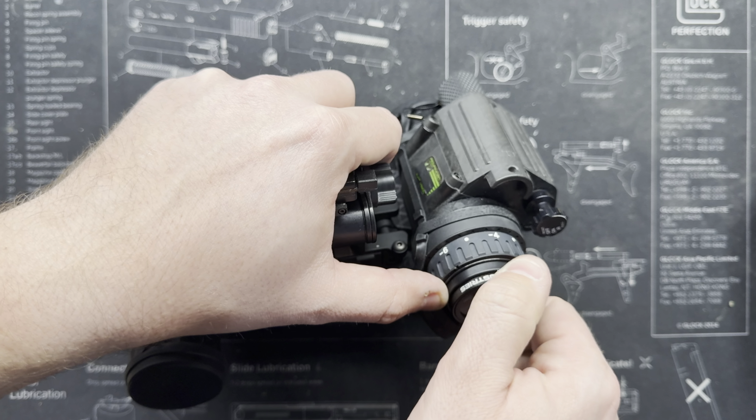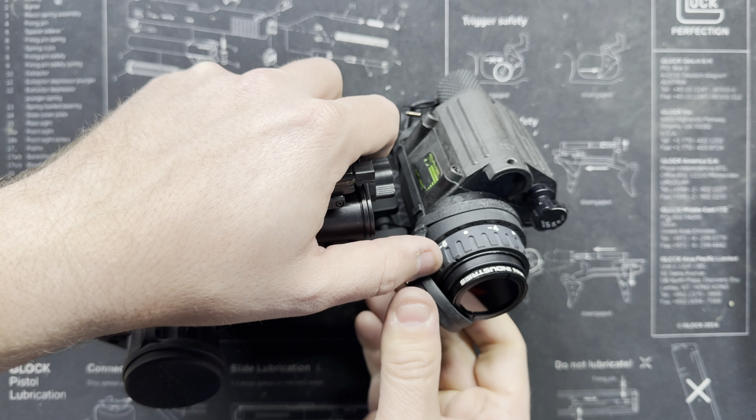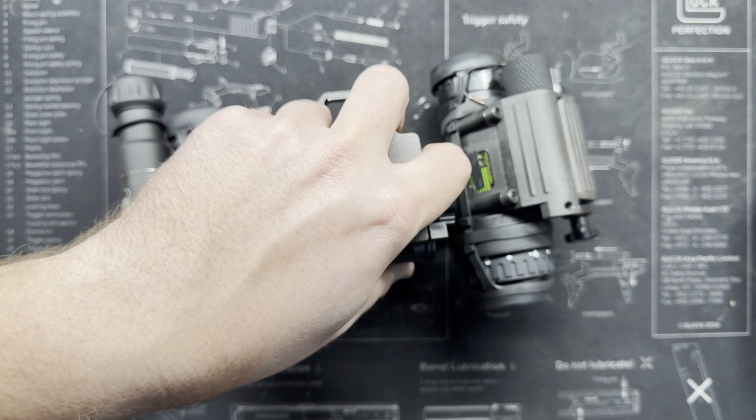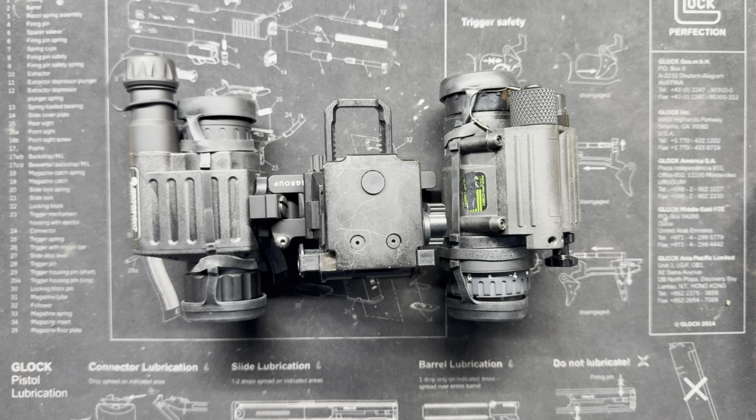Now, one thing for me, so I have a Photonis Echo here, so Gen 2 Plus, not an L3 Harris, what have you, tube. One thing I did notice is that it did make the image darker. So that is one thing to consider, because it is filtering out something. It is filtering out light.